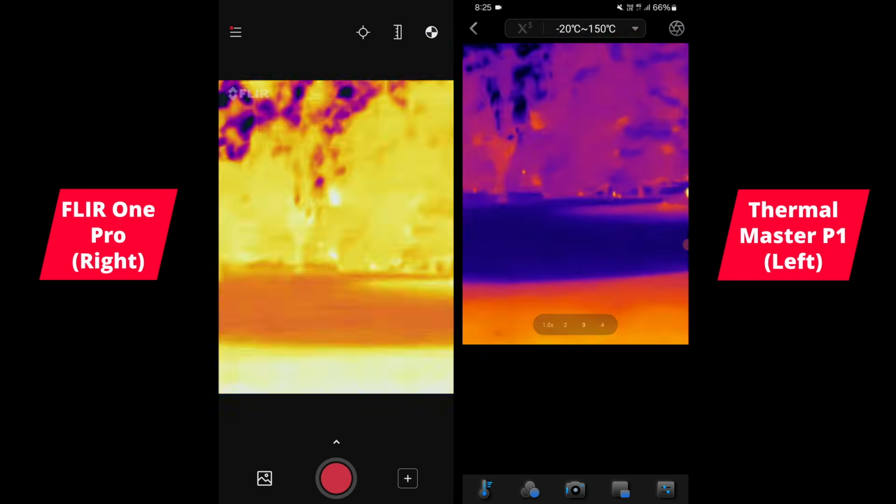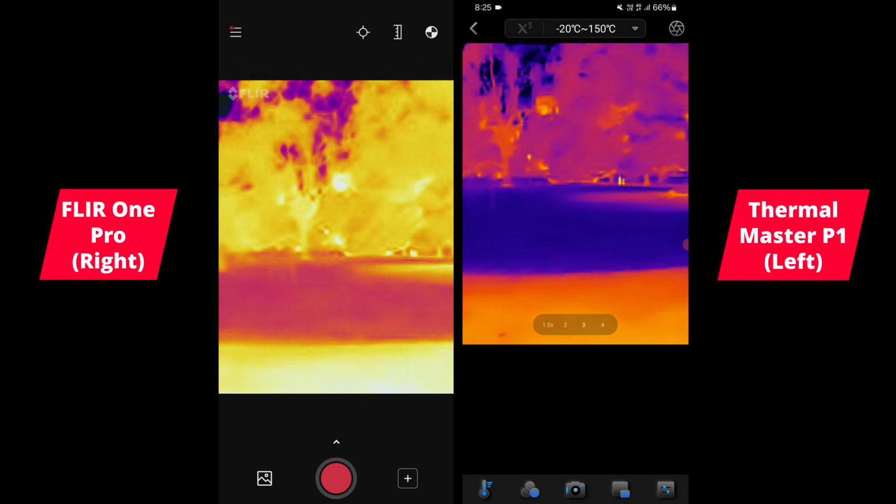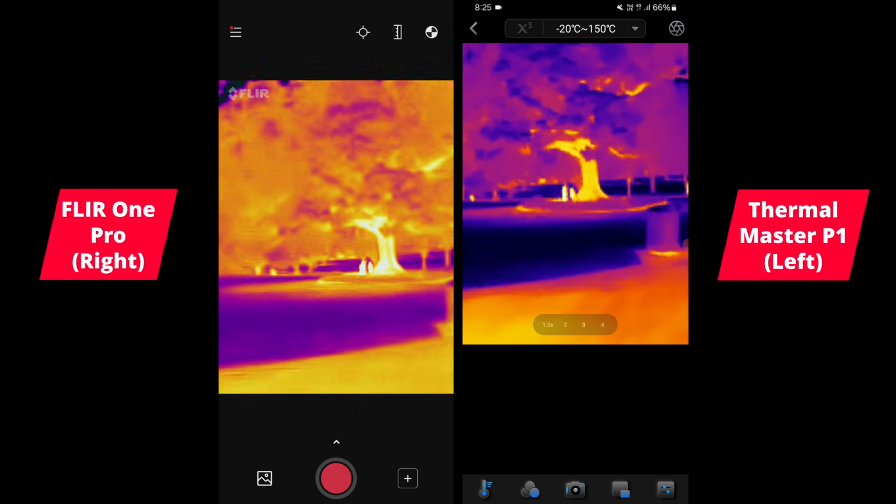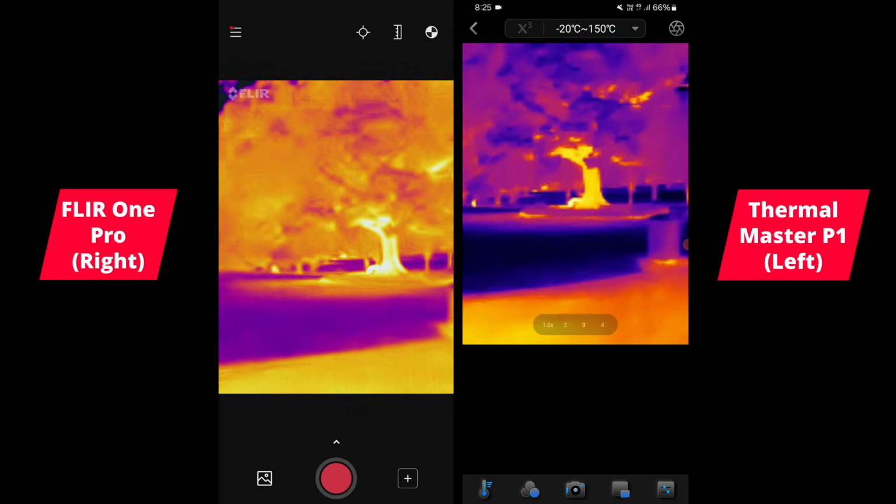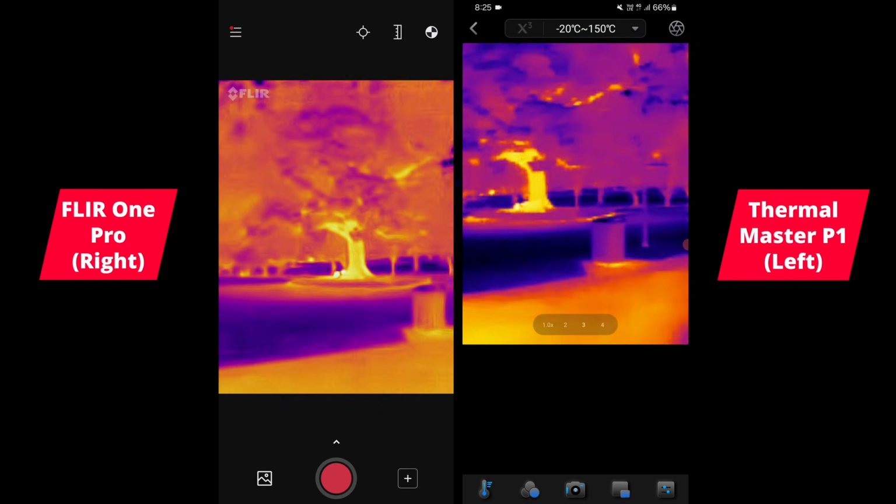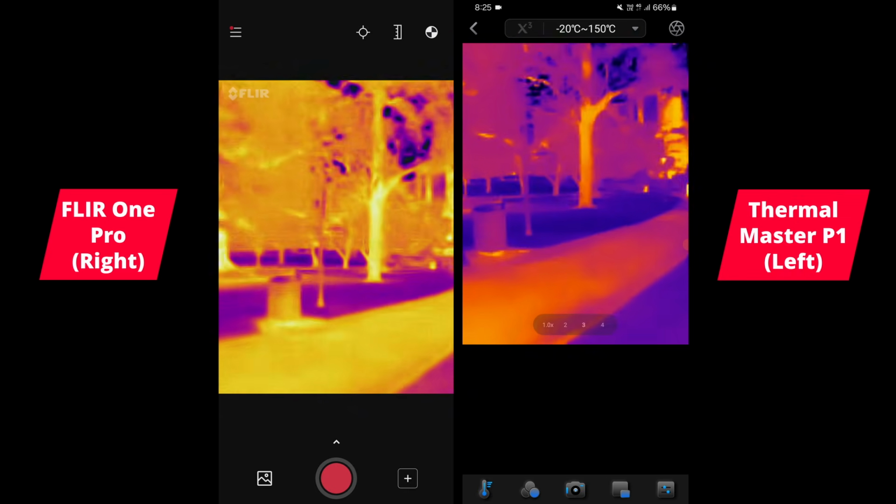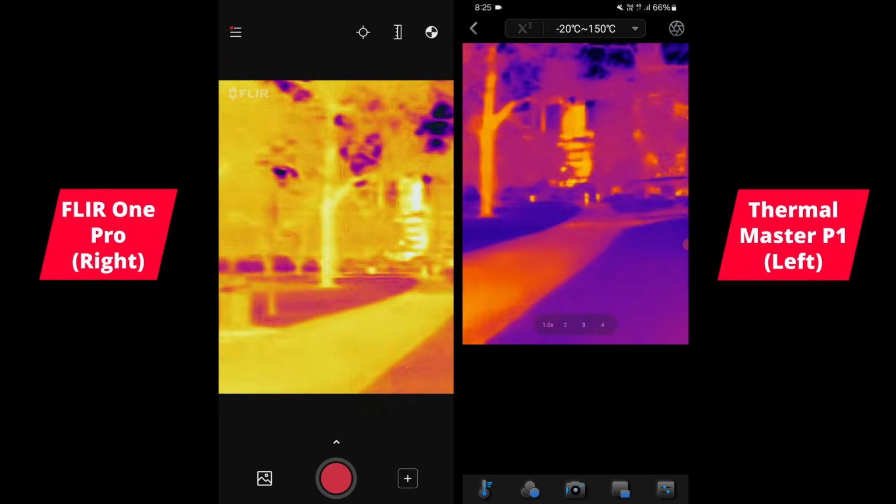It's a bit tricky, but you can see them cut in and out back there. A couple of people beneath that tree. Again, I can't see that without the camera. Probably better if I wasn't looking at a screen, obviously.